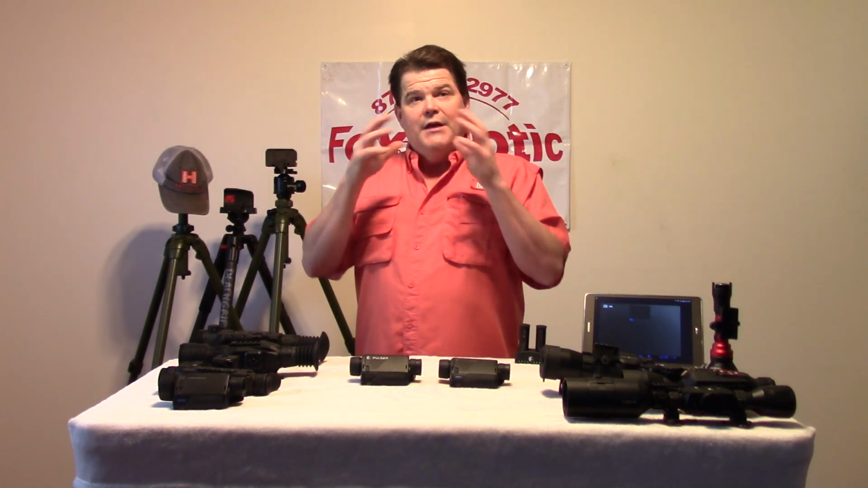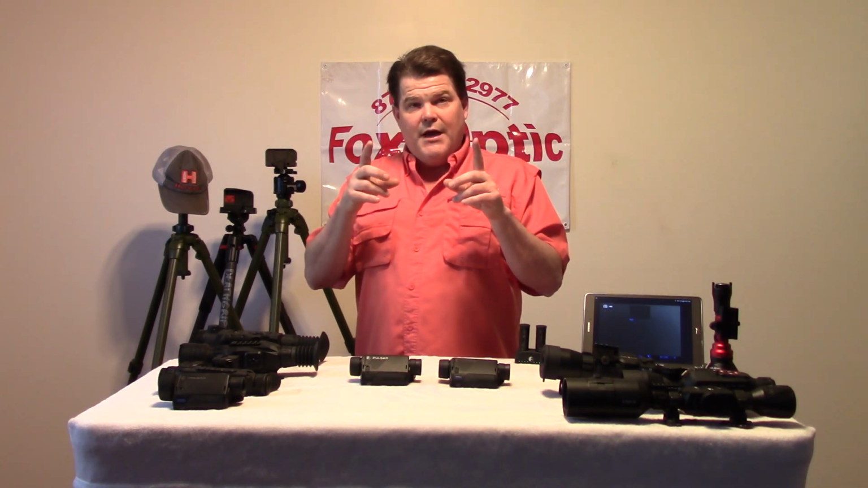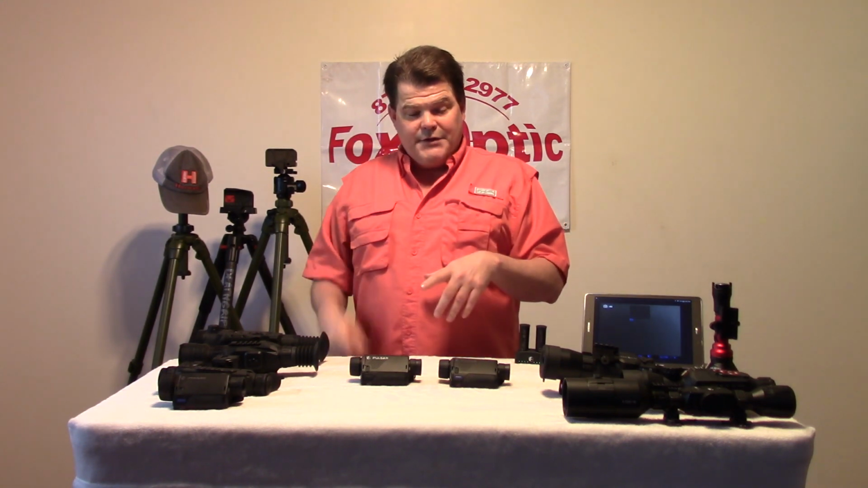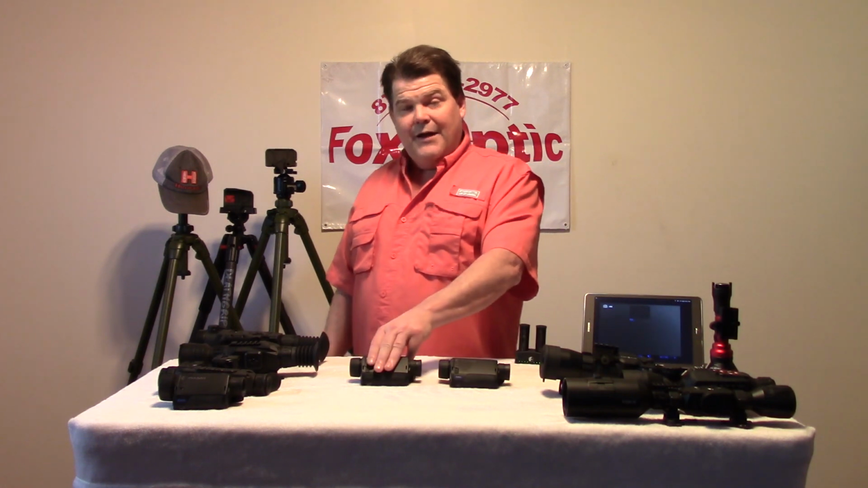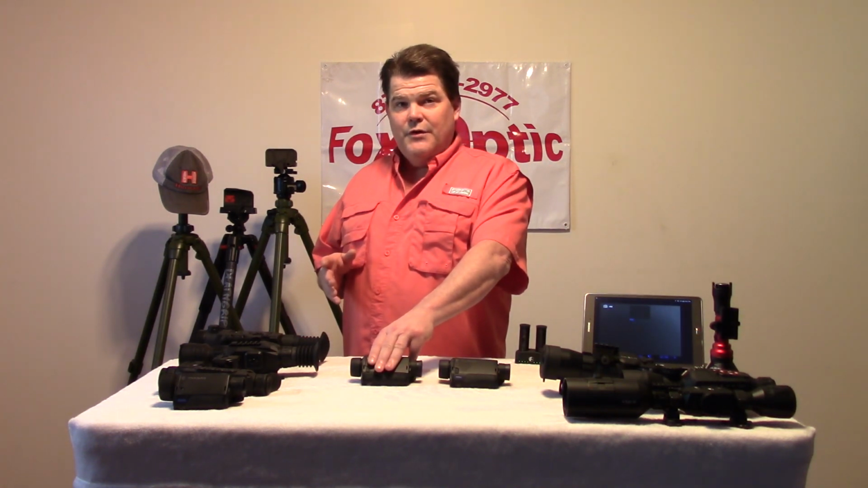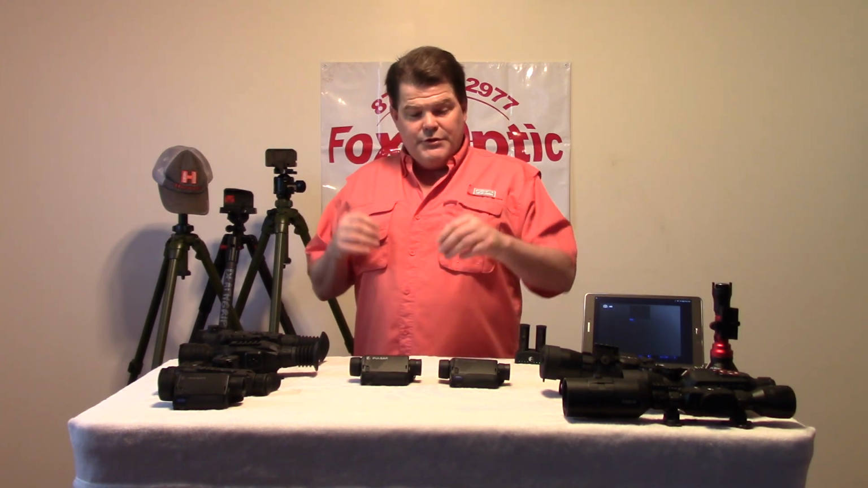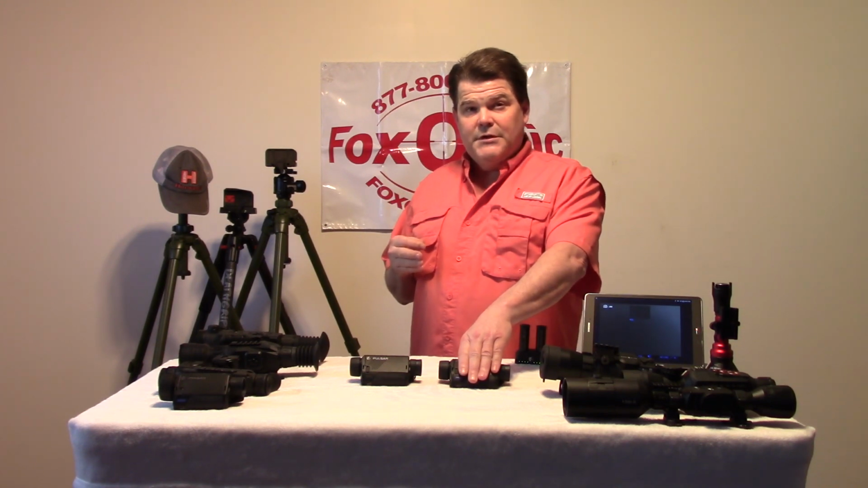So because the image itself appears larger, even though the field of view constraining is the same, the objects in there appear larger, thus the magnification naming change. So even though you're seeing 4x here and 2.5x here, there is no field of view difference between the two units. As far as field of view is concerned, they're going to be identical. Things are going to look a little larger to your eye in the standard XMs.